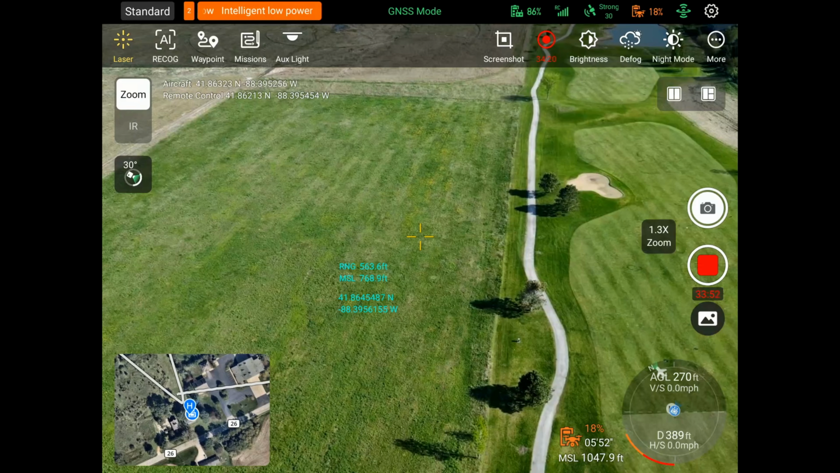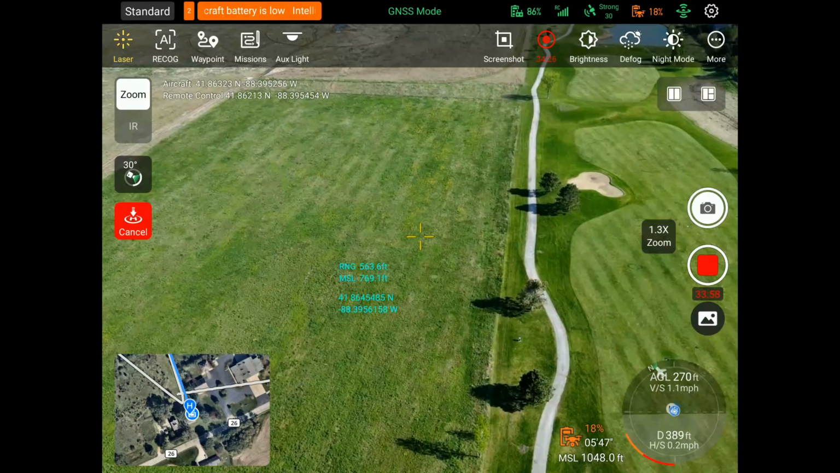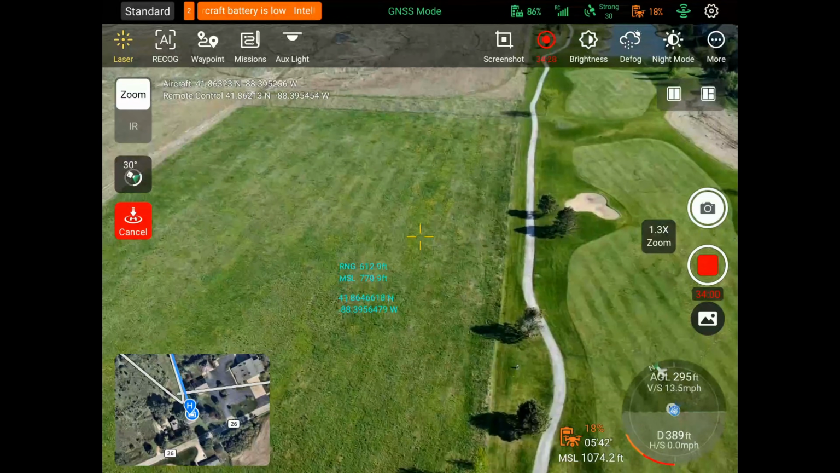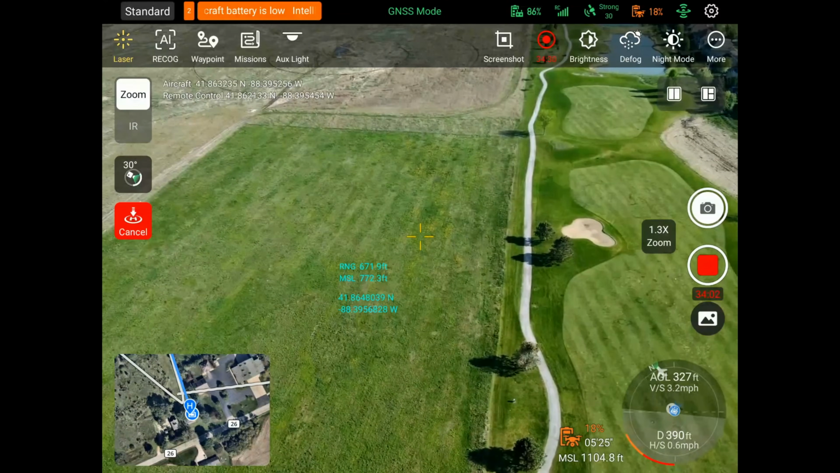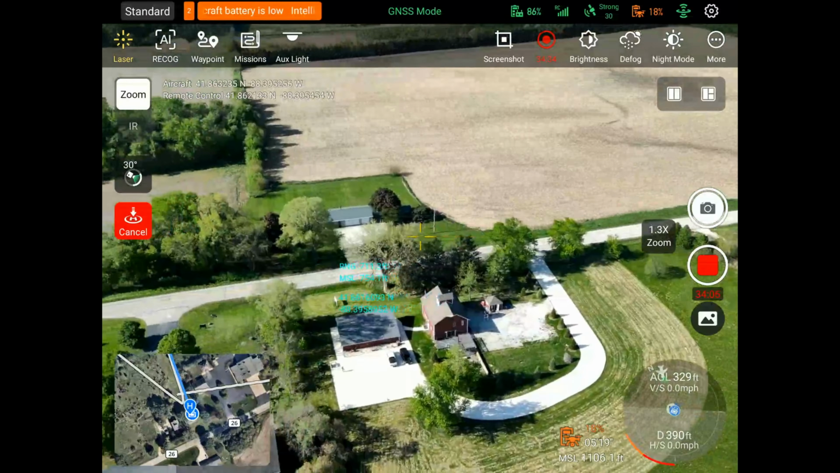I really like the app. I really like this new Autel app. I think that they've come a long way from the last one. And I like it very much. So the drone is now just deciding to return to home. I could cancel it if I want to, but I think we're doing good here.